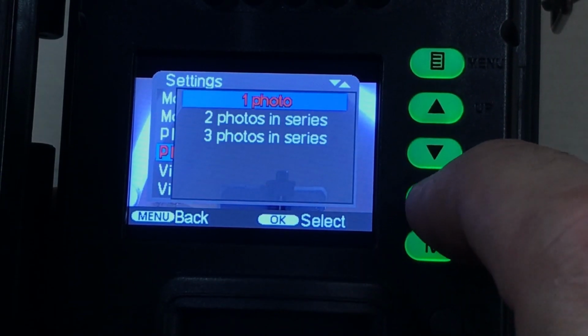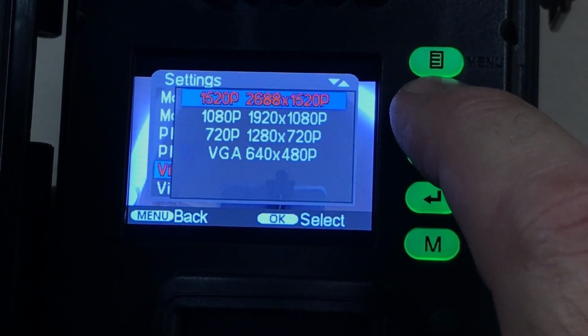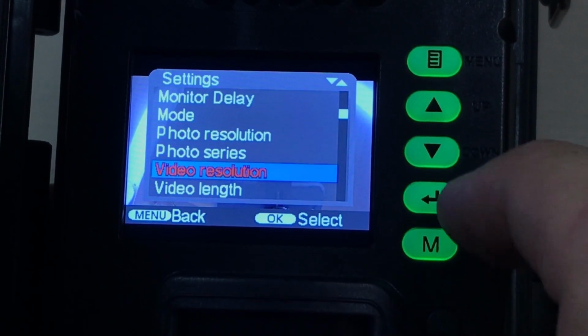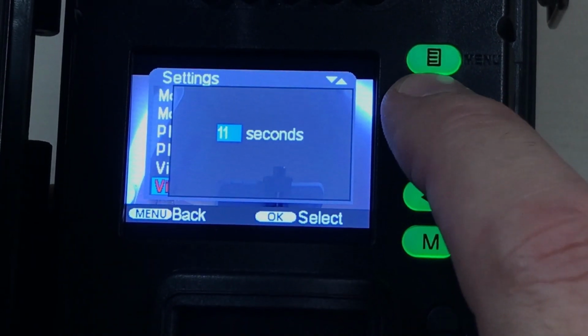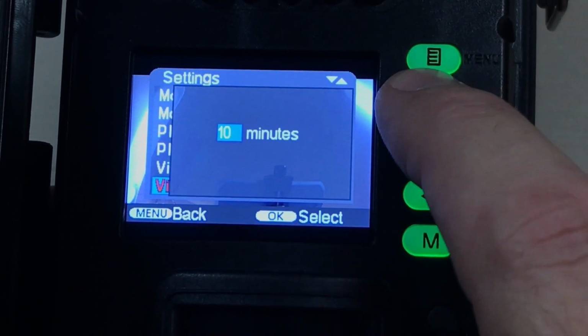Photo series, when it gets triggered, does it take 1 picture, 2 pictures, or 3 pictures? Your video resolution, do you want 1520 or VGA or anything in between there? You can set it on whatever value you want. Video length, if you're doing video and it gets triggered, how long are your video files? What I like is you can choose any specific second duration all the way up to 10 minutes.